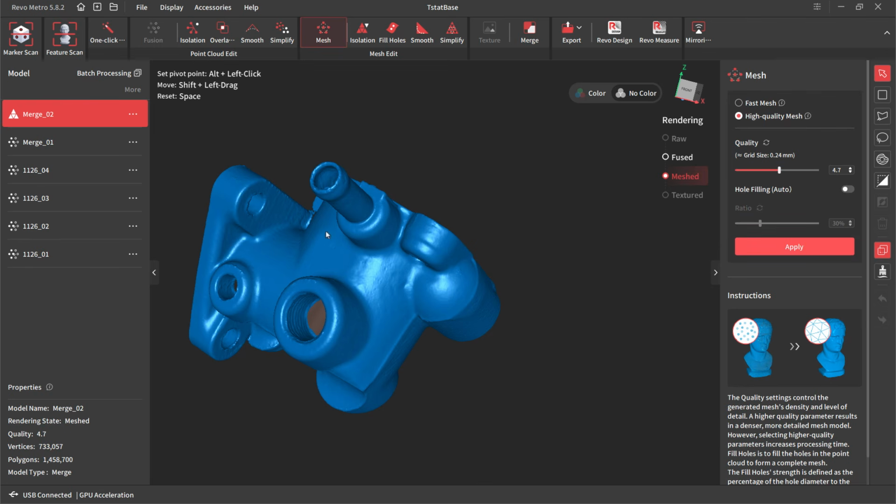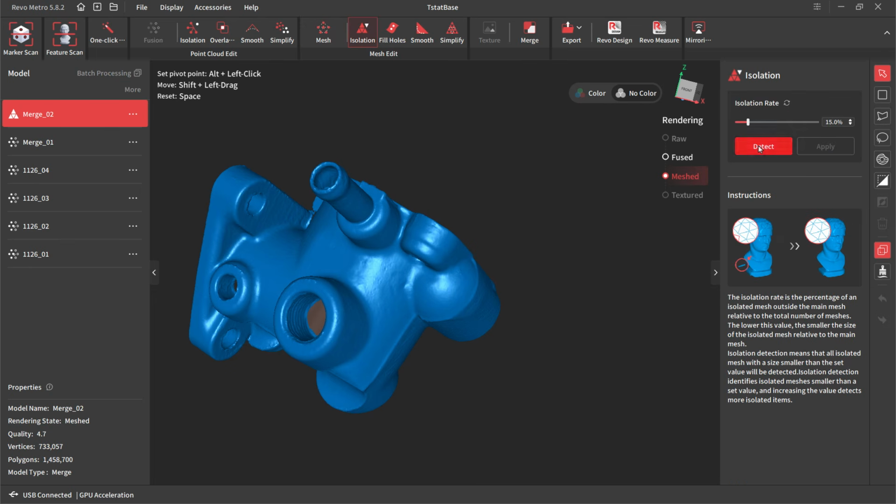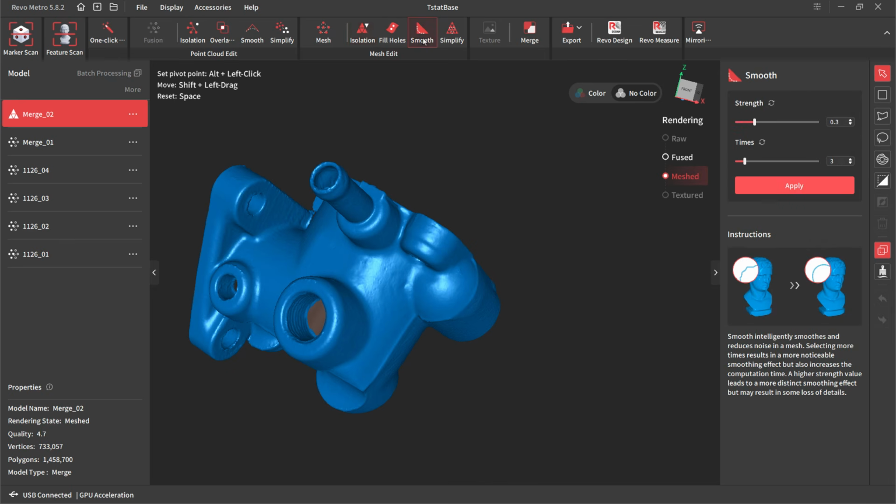But what we want to do at this point is run isolation detection again, so make sure there are no mesh points that are floating around. And then if you want to, run through smoothing. And again, in that longer video, I talked about what these settings do.